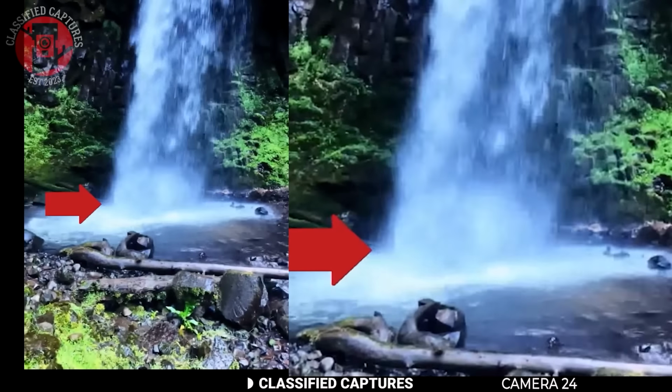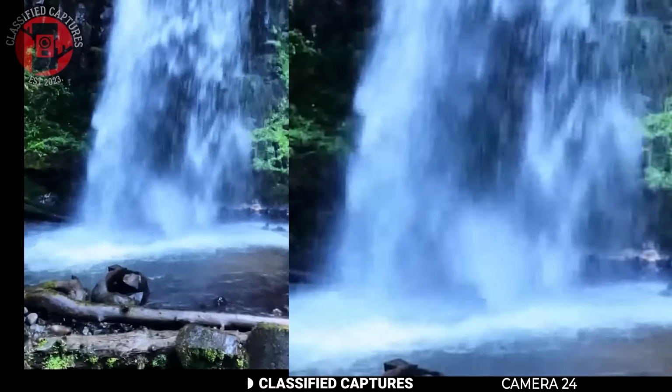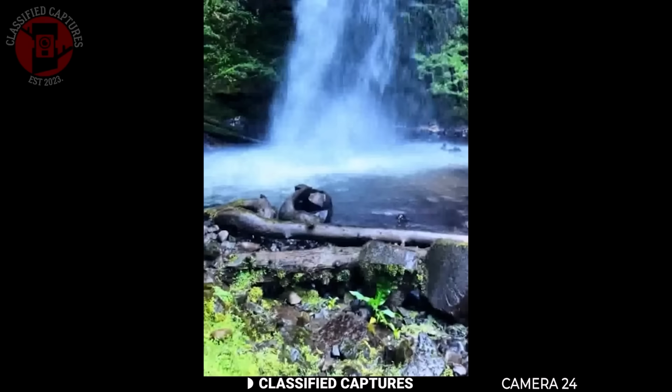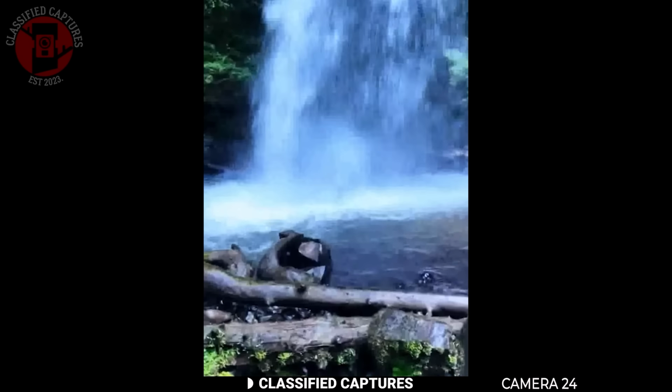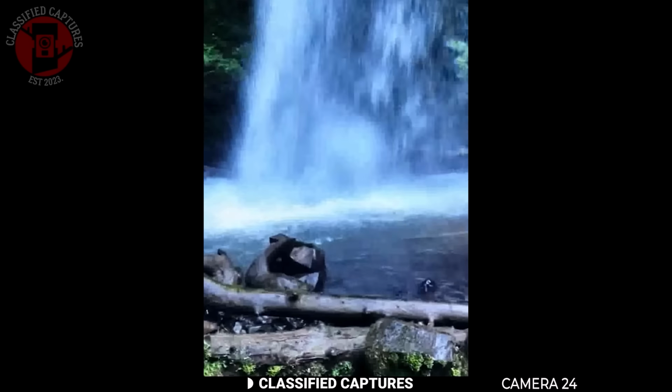Some say this is just the water forming random shapes, but others believe this could be more than a coincidence. Rather, the water itself can manifest entities, spirits tied to rivers, lakes, and falls. So what do you see here? A simple splash, or the water being revealed?